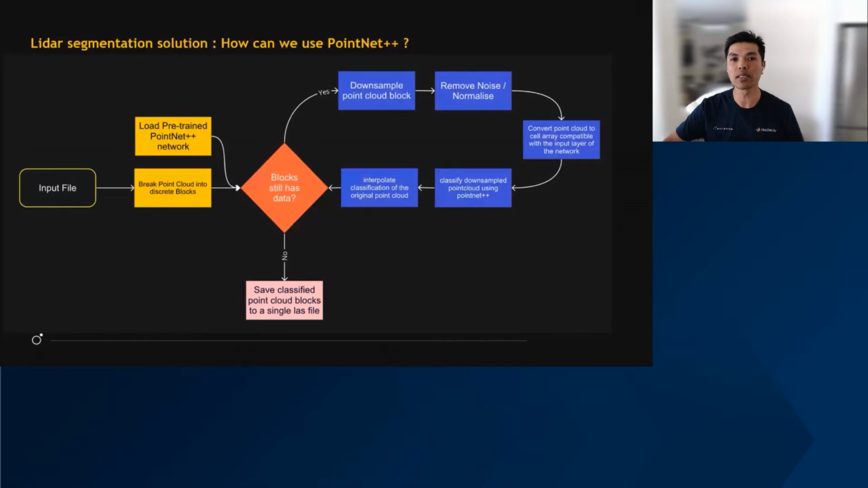We downsample that point cloud. We already know we're going to downsample it, and we're going to remove the noise as much as possible. It doesn't matter, because we're going to have the same amount. The behavior of noise on one tile is always going to be the same as on another tile. The code is written in there, and it will all apply to the same tiles. Once we have that, we convert the point cloud into a cell array, so it's compatible with the input layer of the network, so that we can move on to the classifications for PointNet.